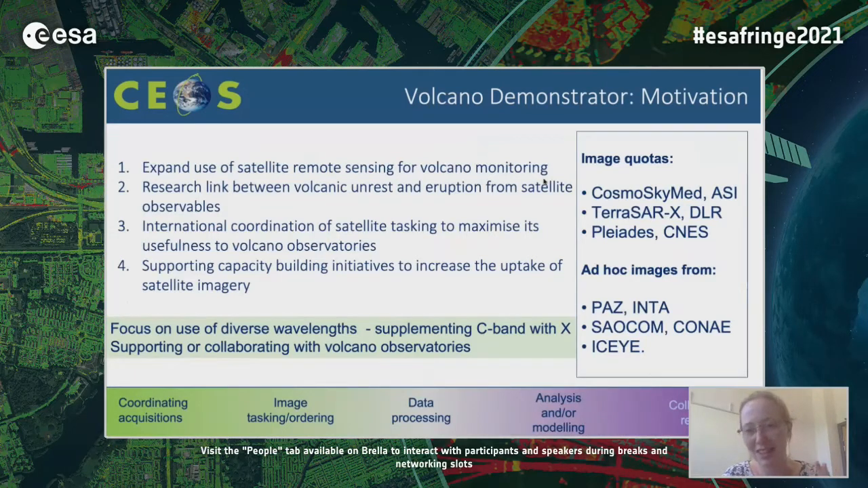To condense that down to two more pragmatic descriptors of what we do. At the moment we're focusing on use of diverse wavelengths because Sentinel-1 imagery are widely available, freely available, and there's automated processing on offer. What we're trying to do is make sure that the less accessible data sets get to the right people during volcanic crises and contribute to volcano monitoring. In practice at the moment, that primarily means supplementing C-band imagery with X-band. And also supporting or collaborating with volcano observatories.